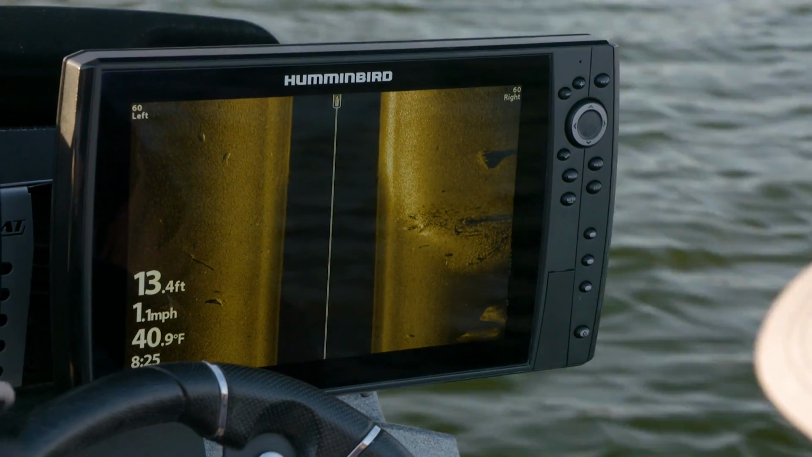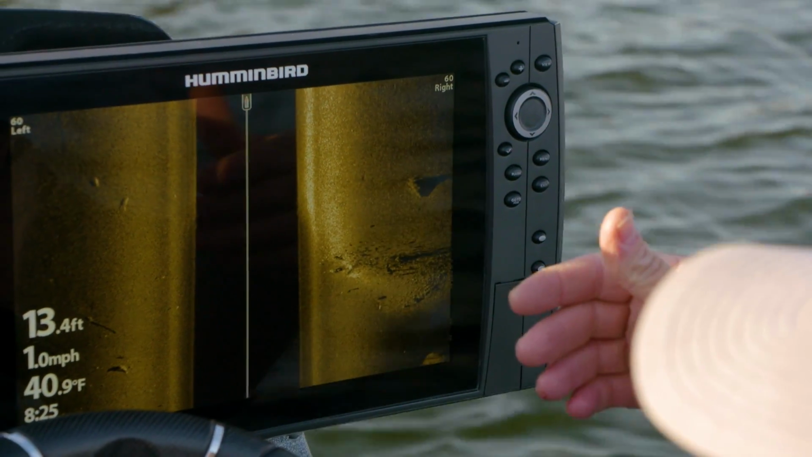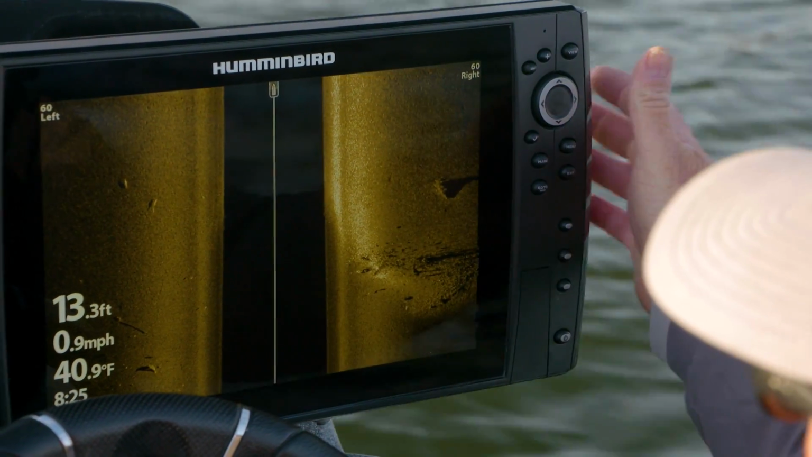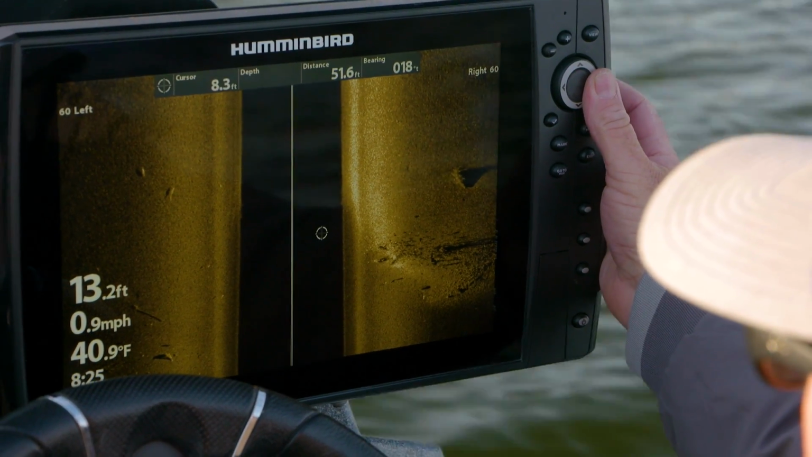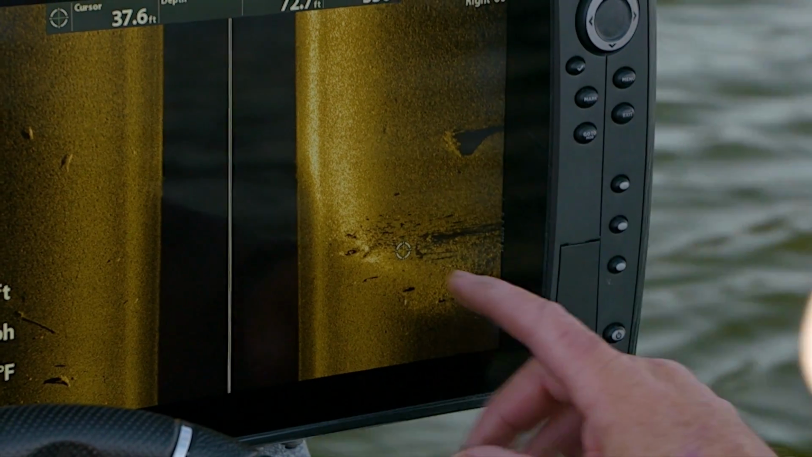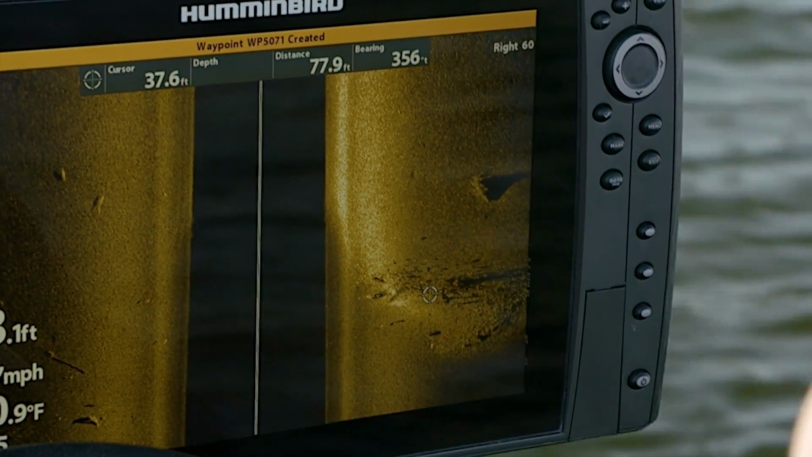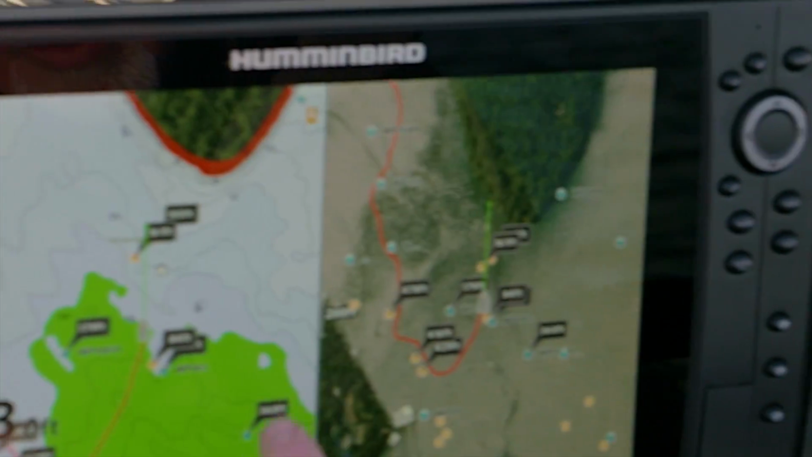Most of the time, whenever you need to put a waypoint down, you can do it on 2D or DI, or if you're doing side imaging, you hit your cursor button, and you just take that cursor button over to where that area is that you want to fish, like showing it right there, and you push menu twice, and you made a waypoint, and you can see it popped up on here.